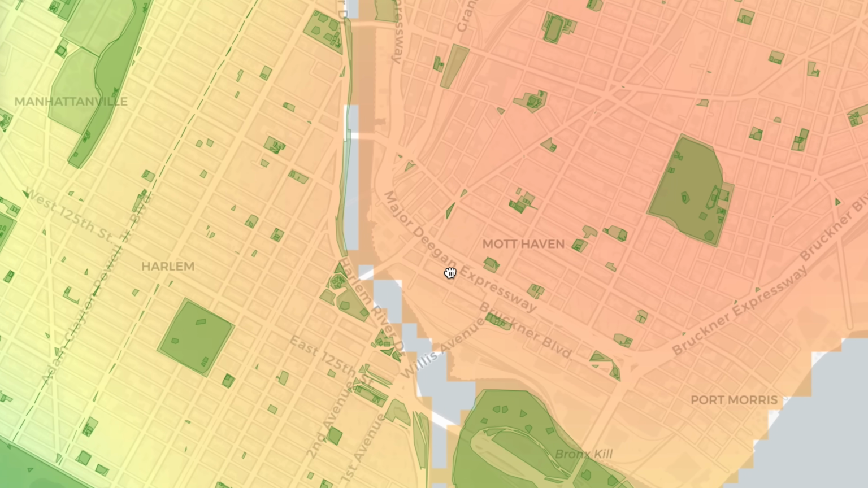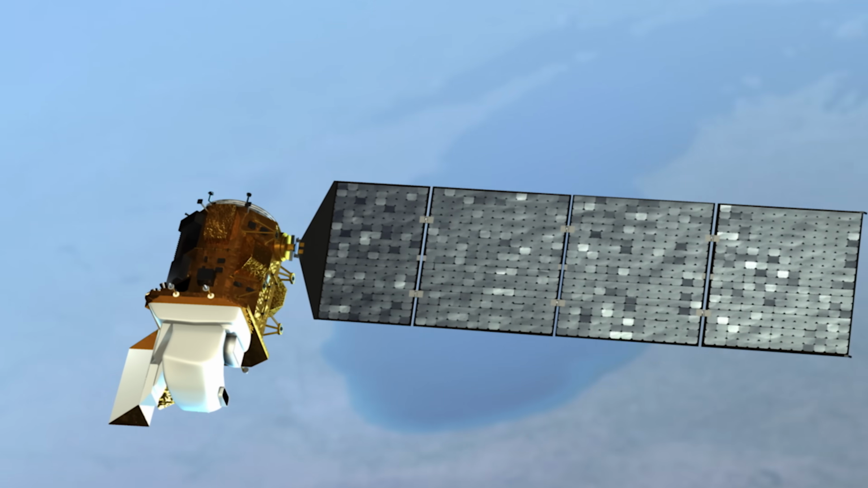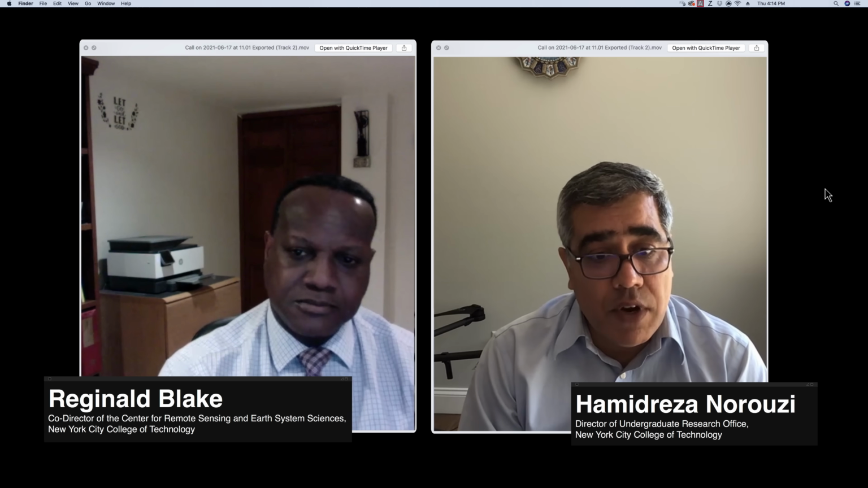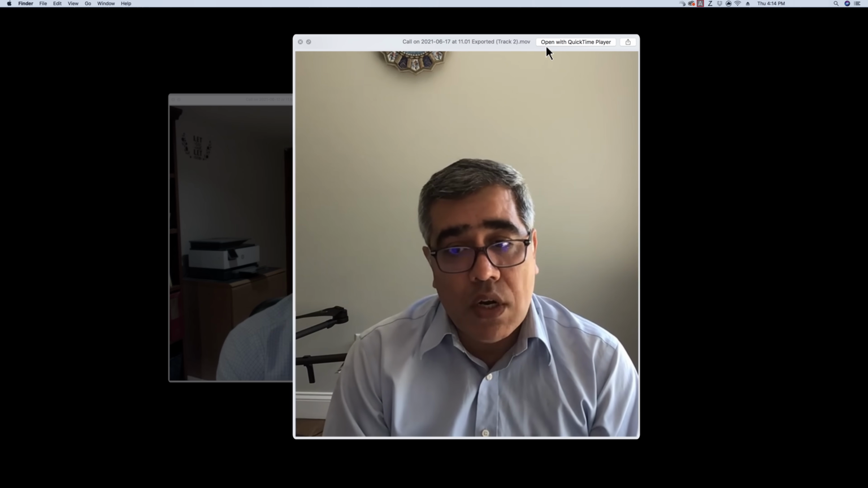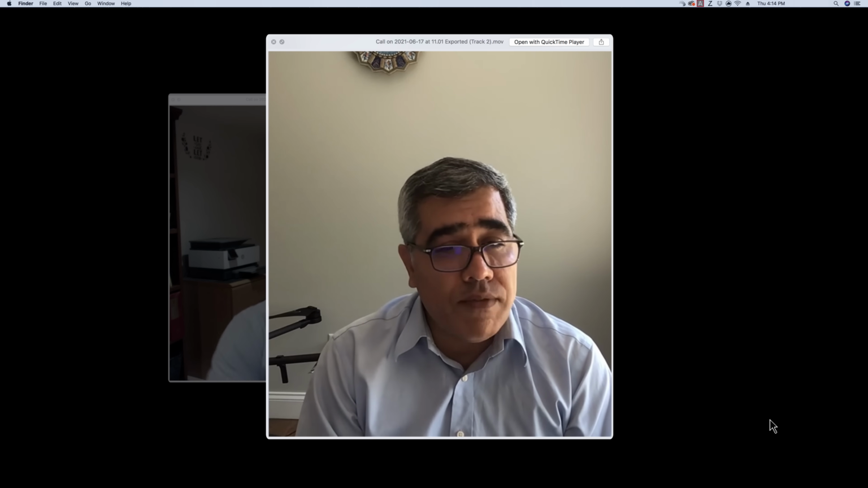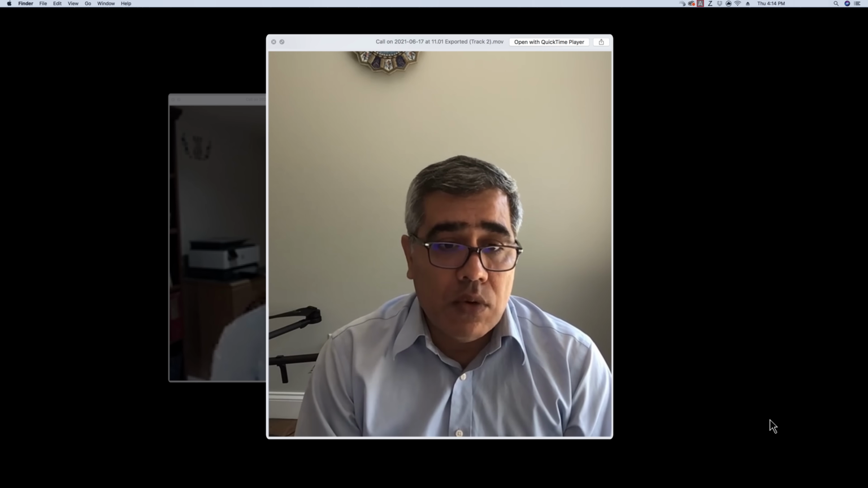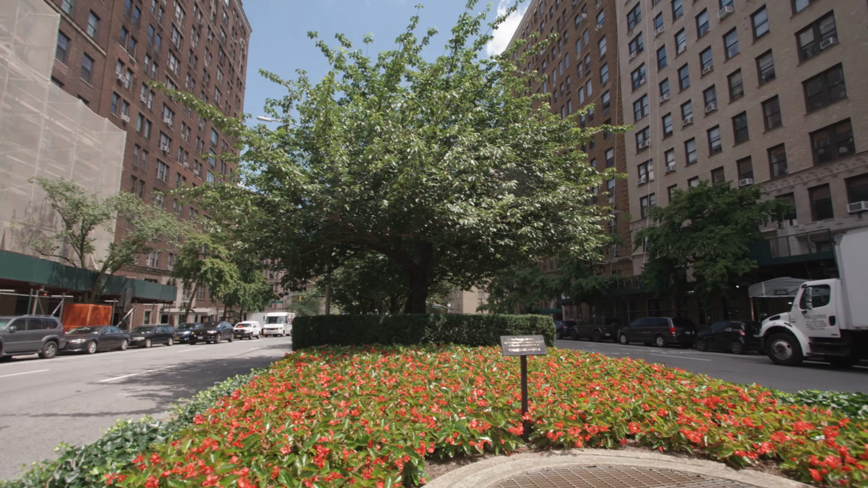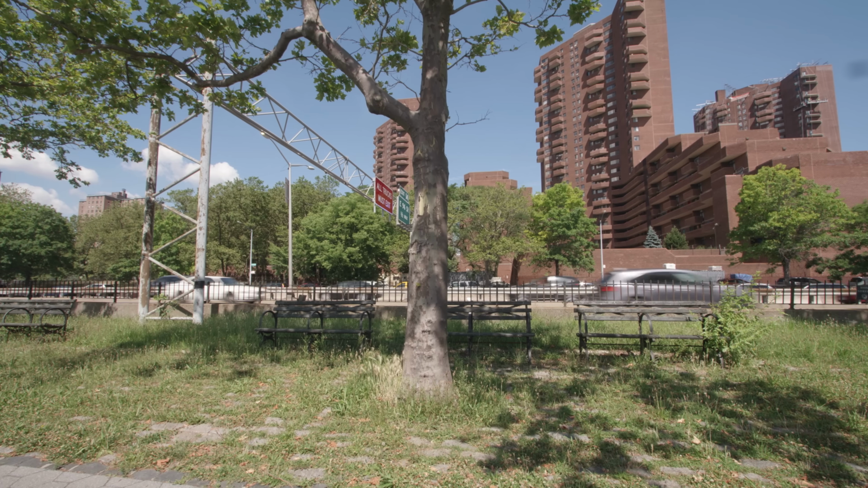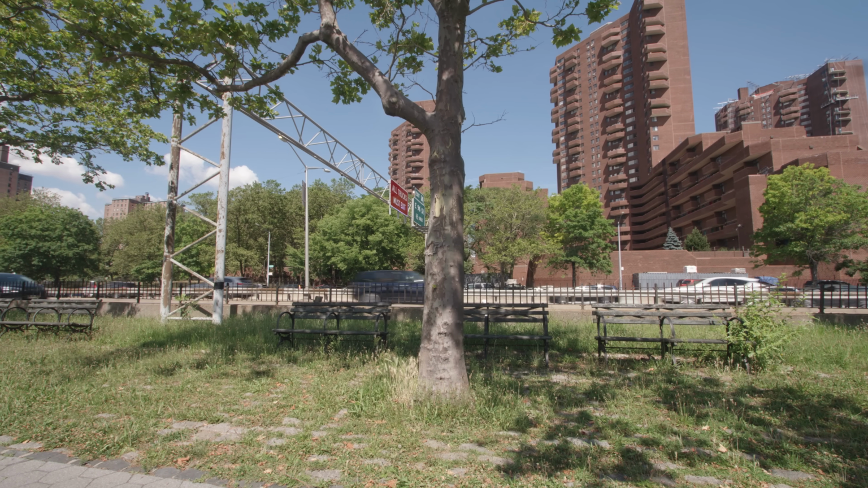Researchers are using satellite remote sensing to track progress that cities like New York are making to counter the urban heat island effect. Reggie Blake and Hamid Nourouzi are doing just that. One of the research activities that we are working on is to quantify how effective these mitigation efforts are. In other words, we know that trees are helpful to lower urban heat island, but how much will adding one tree to a street help to lower that urban heat?